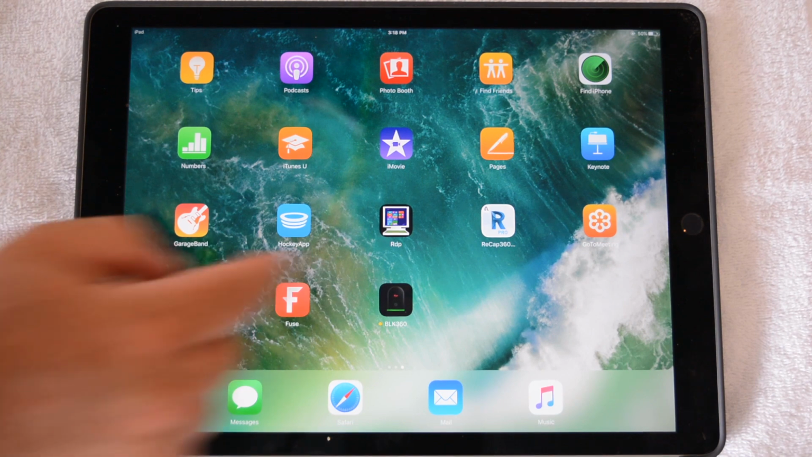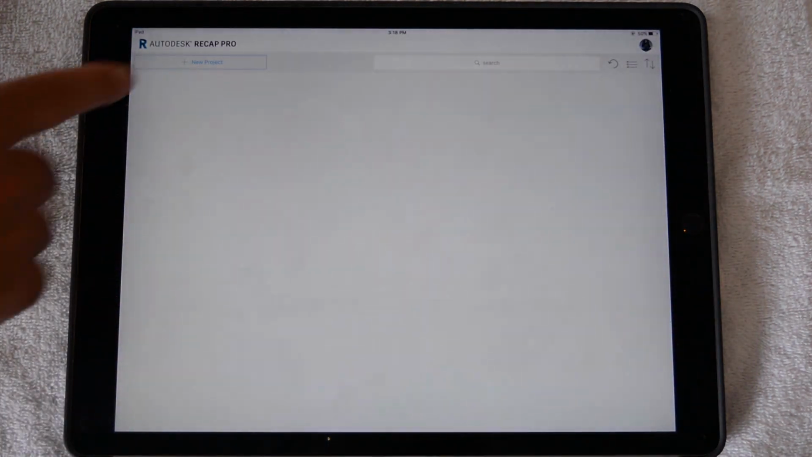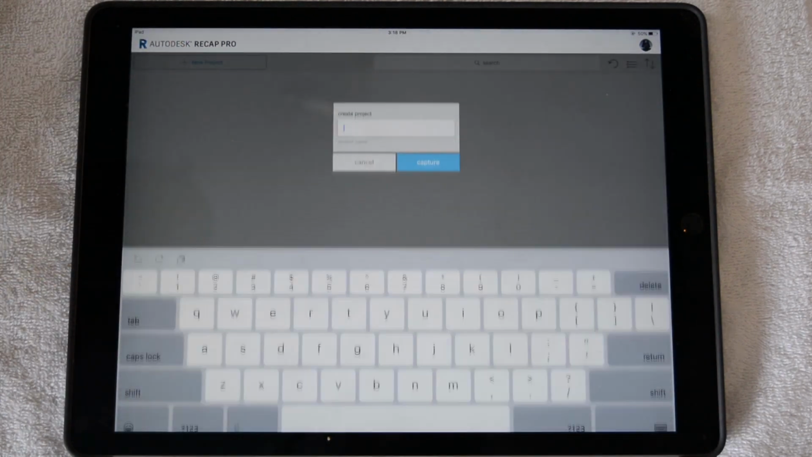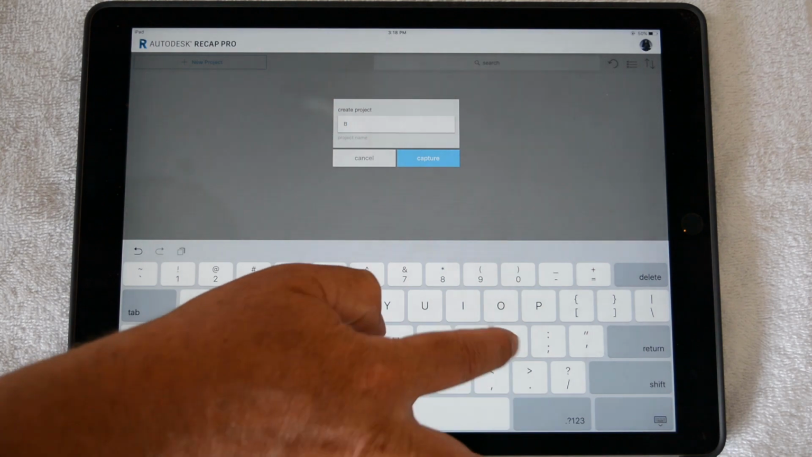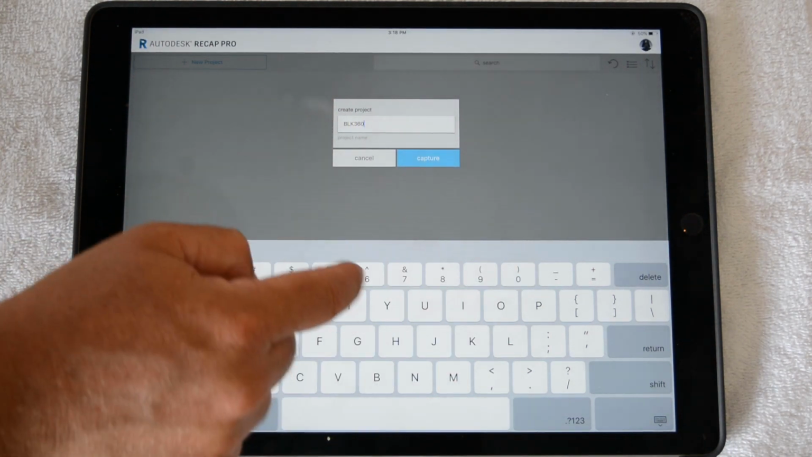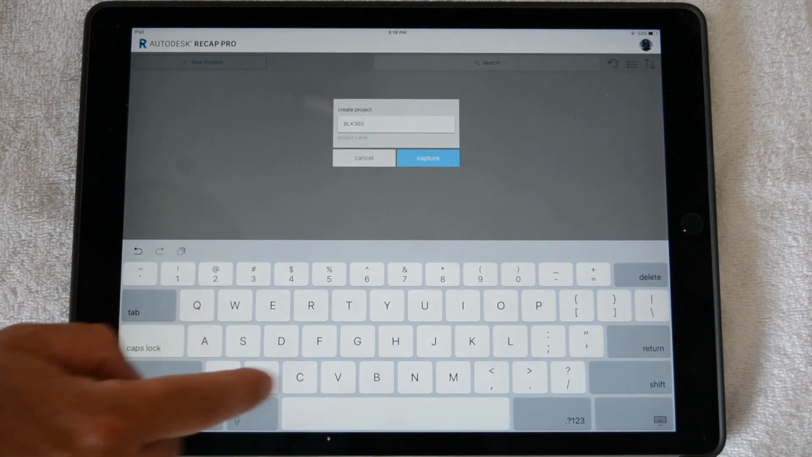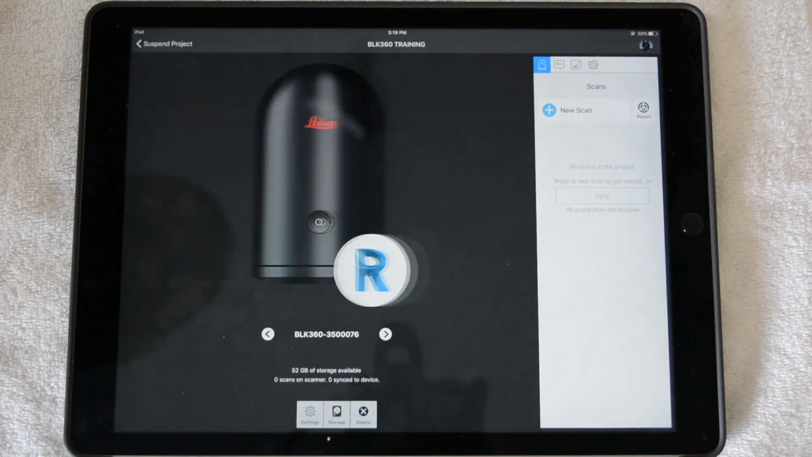Now that we are connected wirelessly to the BLK360, we're ready to start scanning with the ReCap 360 app. Open up the app, and the first thing you'll need to do is start or create a project. In this case, we will call it BLK360 Training. Once you've named it, hit Capture.